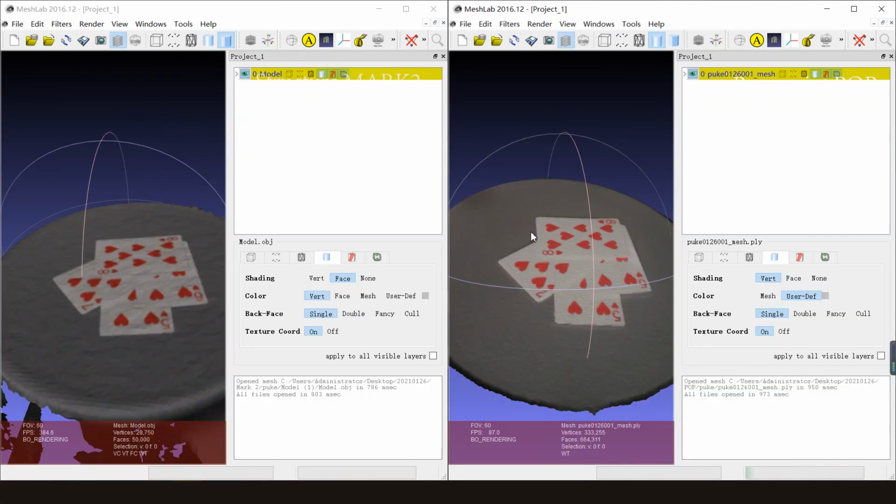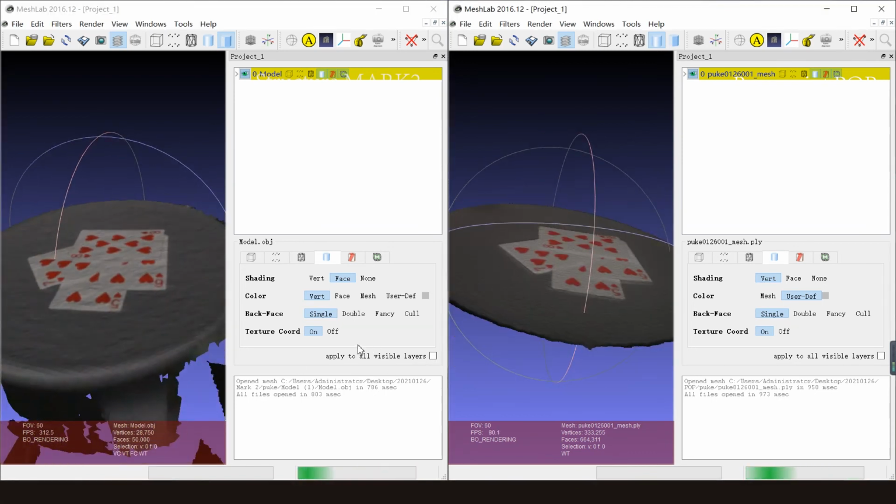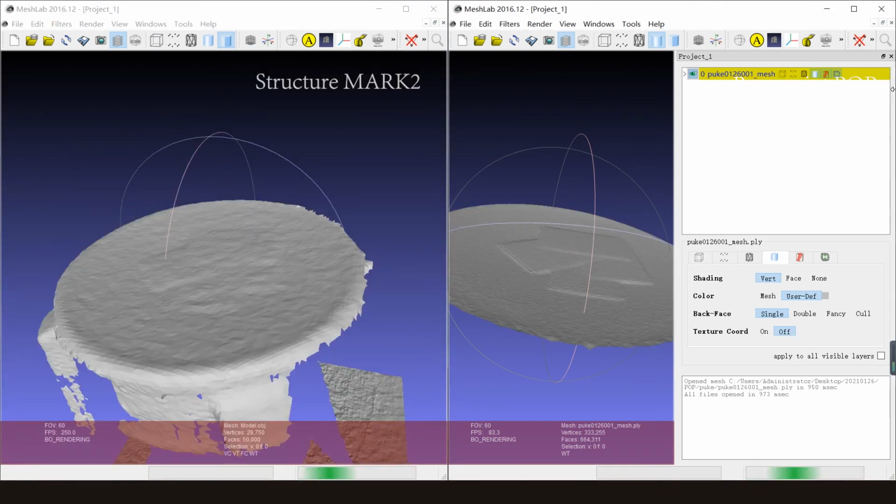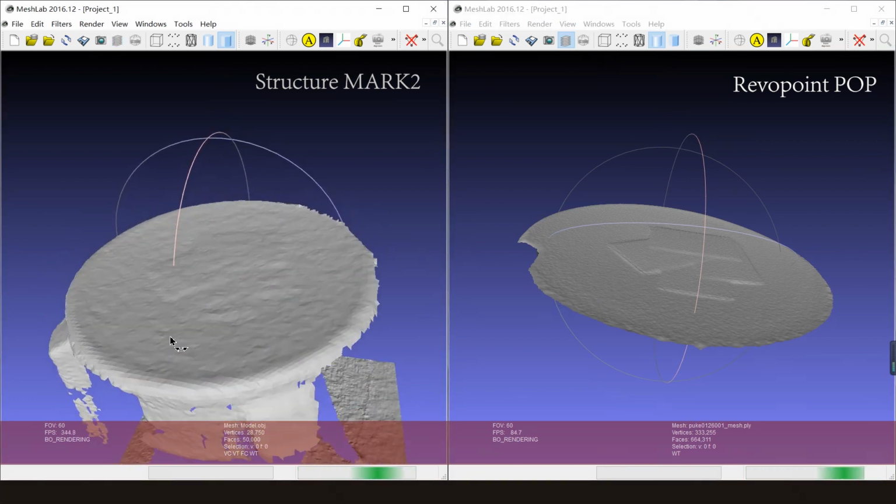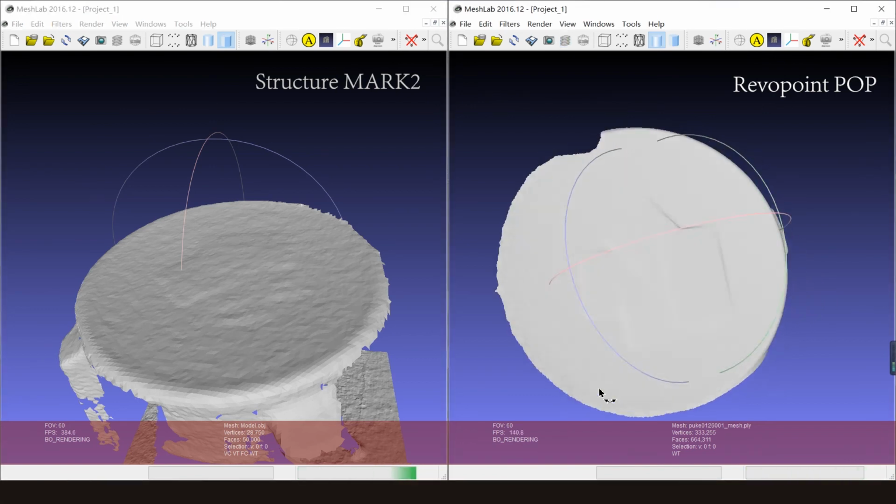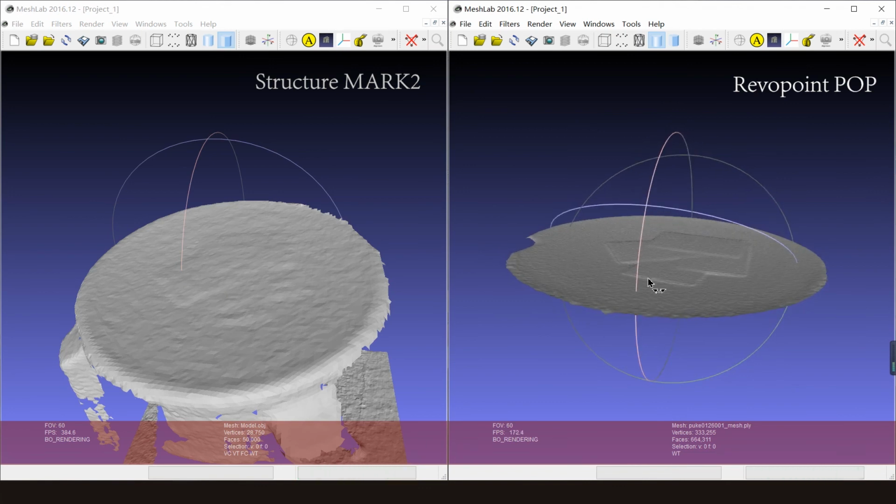We have here the result of the experiment with the cards. We scan them and you can see quite clear. Then I will show you now when it's just about the surfaces, which scanner identifies better the difference of thickness. So on the left side, Mark II, you cannot see clearly if the cards are there or not, only when we saw the color. Now on the right side, we can see clearly there are 4 cards there, which is very good.